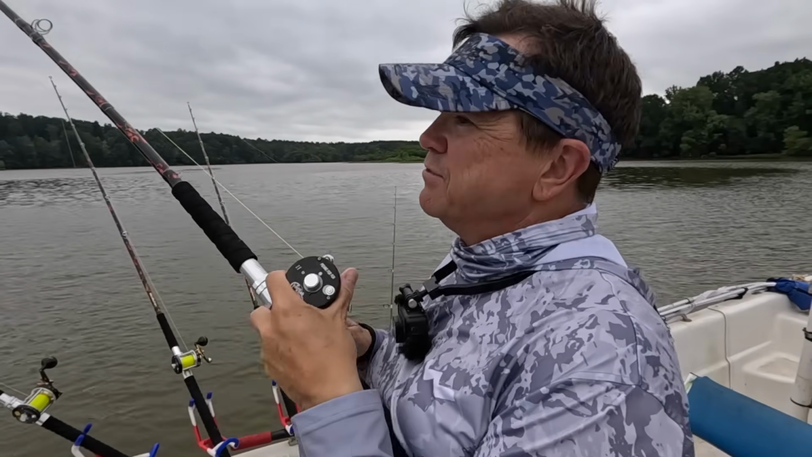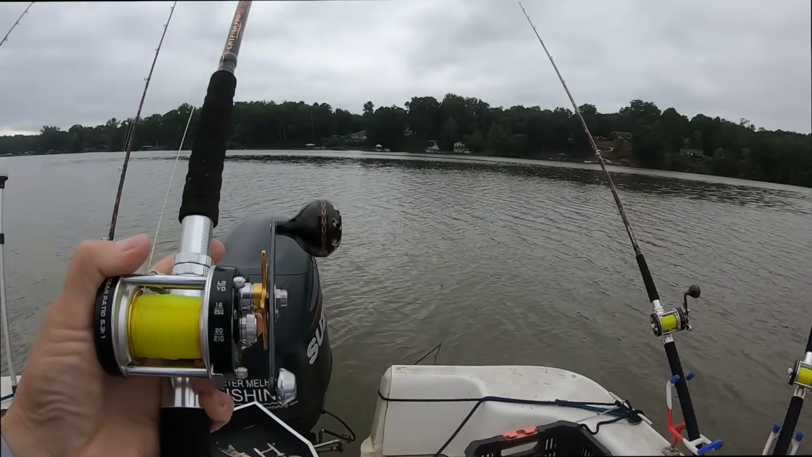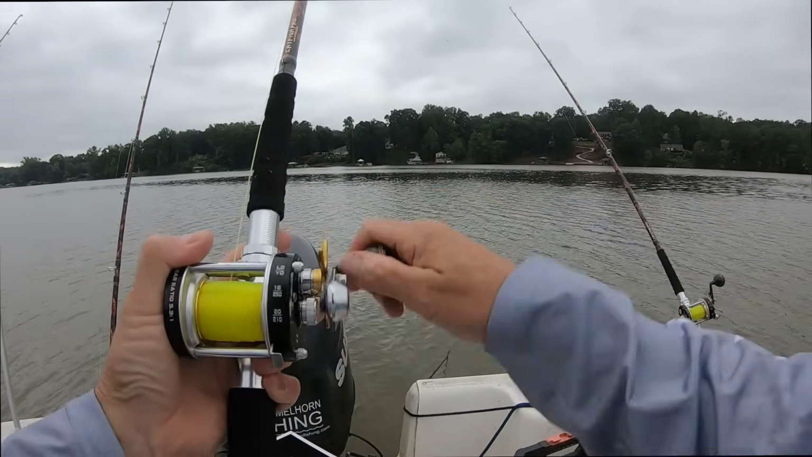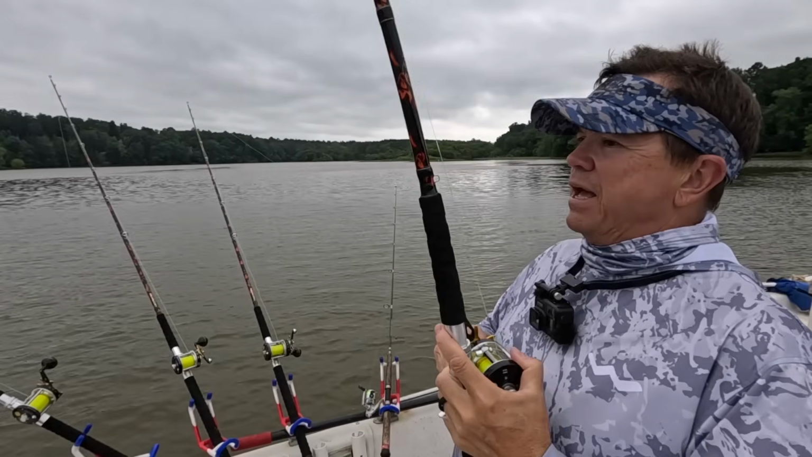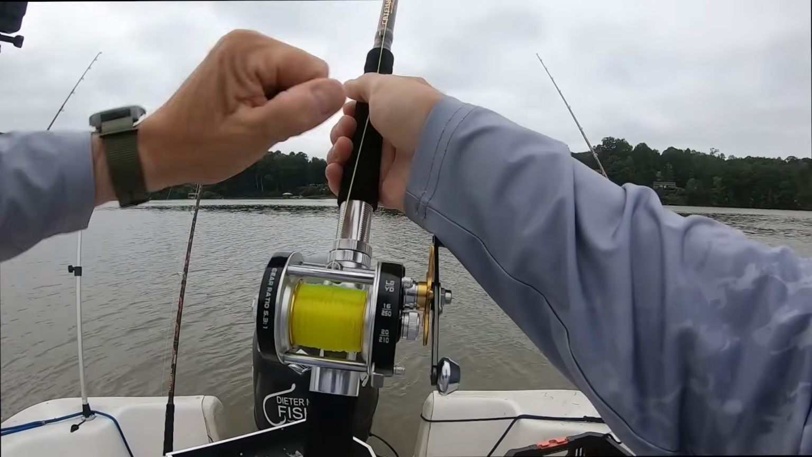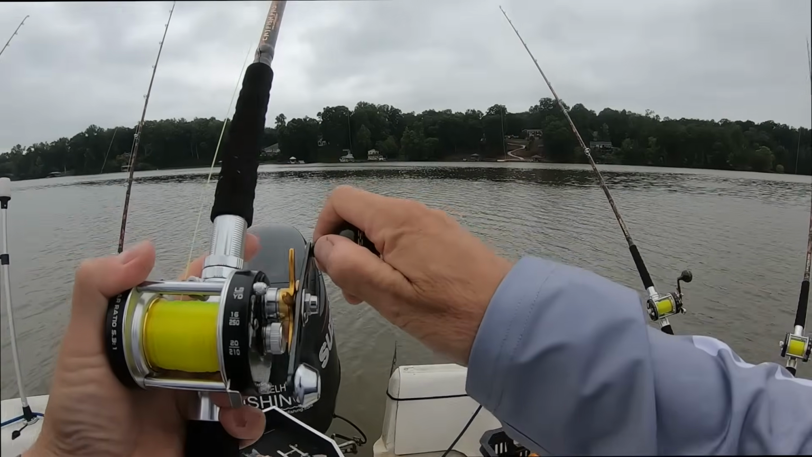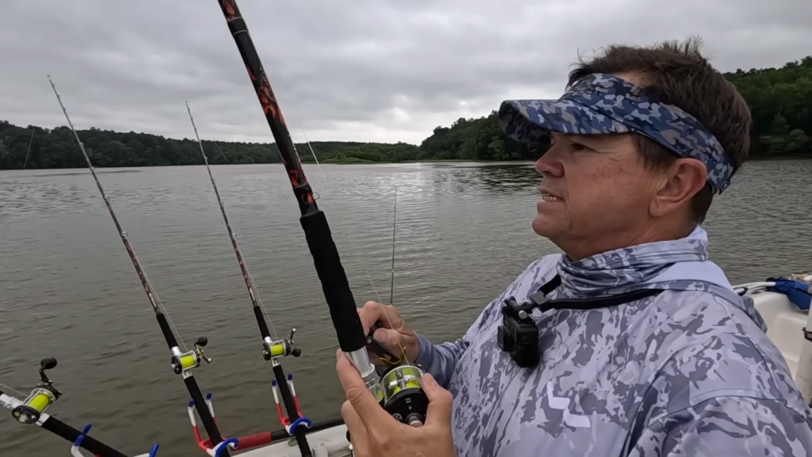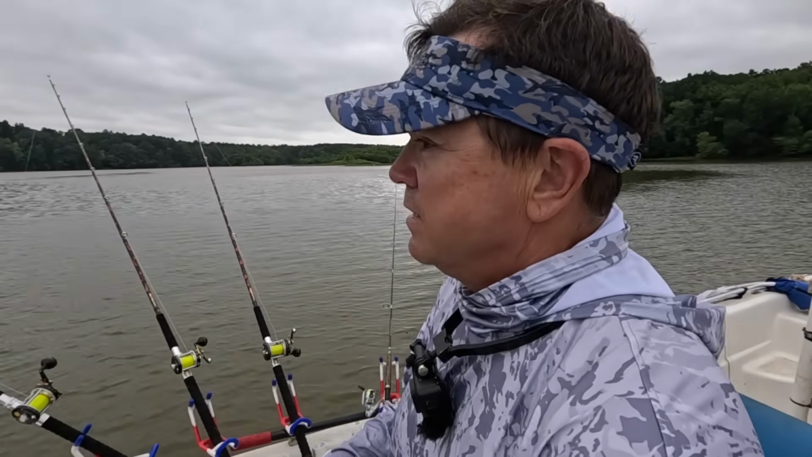Switched up the game, folks. I'm anchored up. Came back here and decided to park in about 5 feet of water just to try something different. That main lake bite wasn't working. I've been sitting here probably, I don't know, 25 minutes. I was giving it 45 just to see, and got hit here.